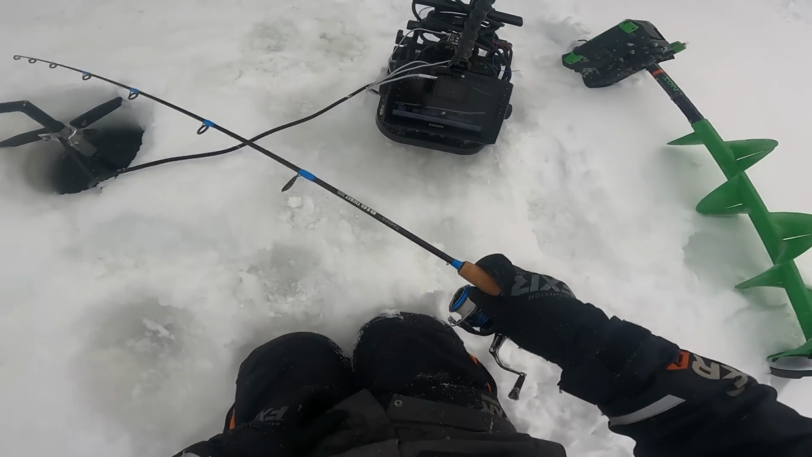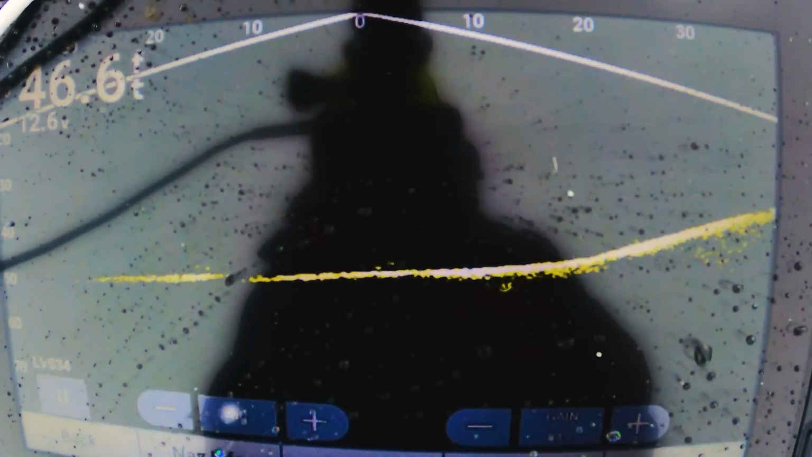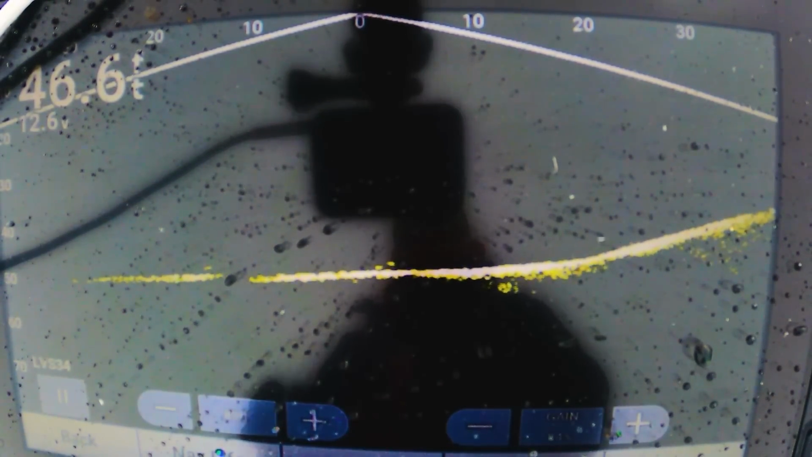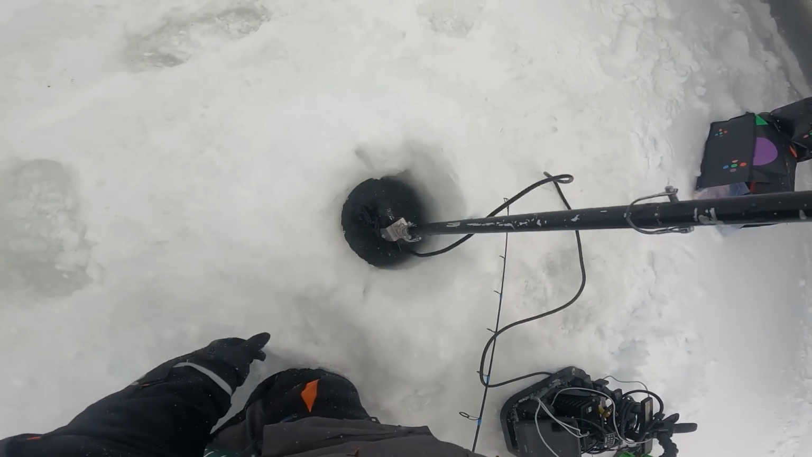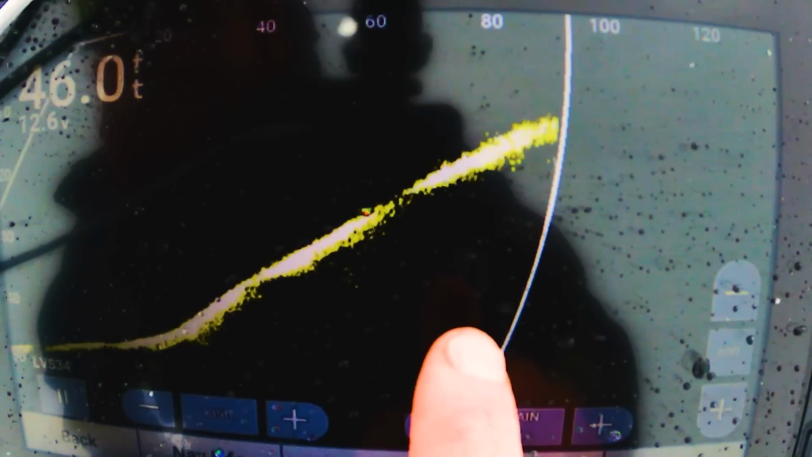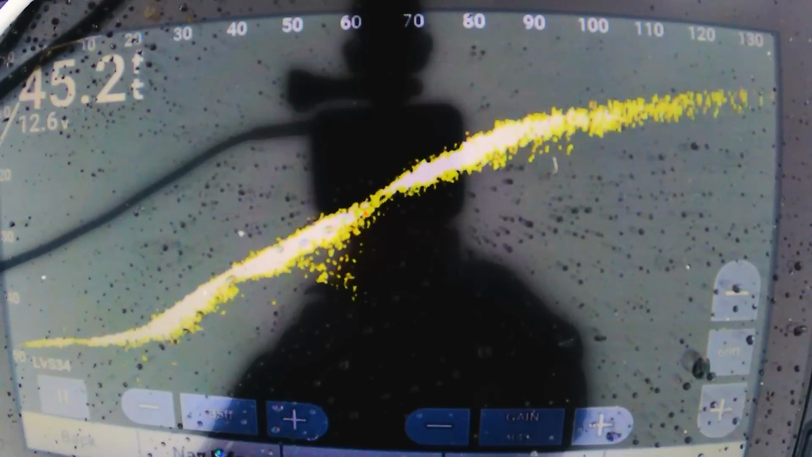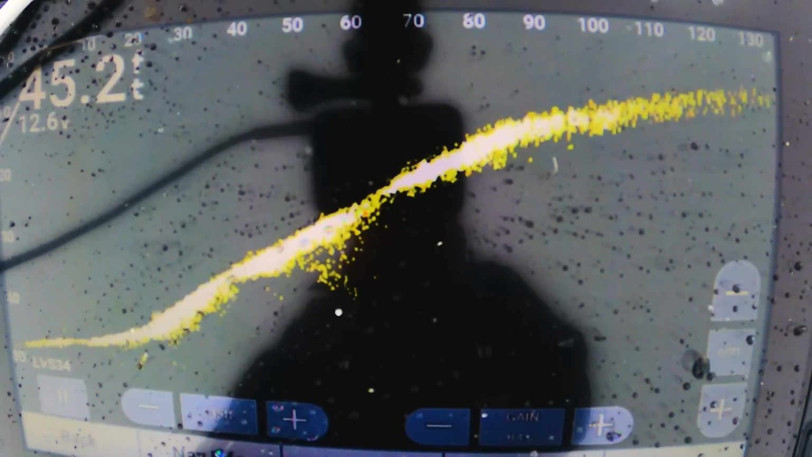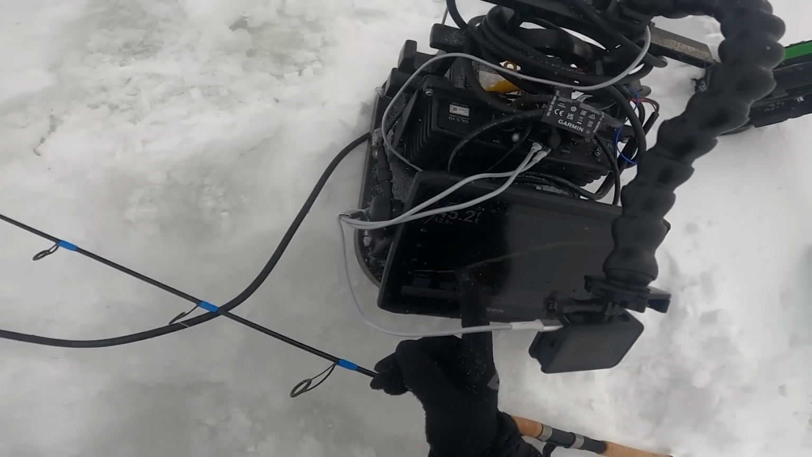If you have a look at the Panoptix here, you'll see we're set up kind of on the flat area. Maybe I'll stick it in forward mode and give you a little better look. Okay, you can see a pretty dramatic drop coming off this main lake point. Now we're pretty close to the drop off, but I would like to get right on the edge. Looks like that drop off is about 20 feet inwards.